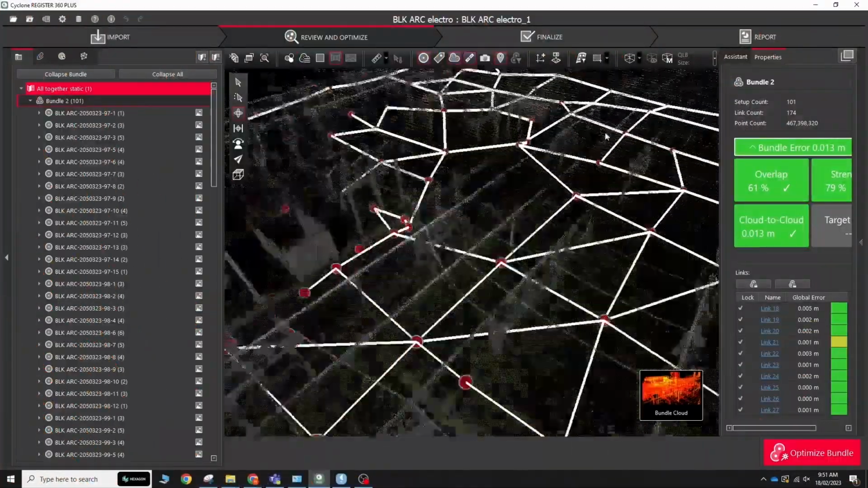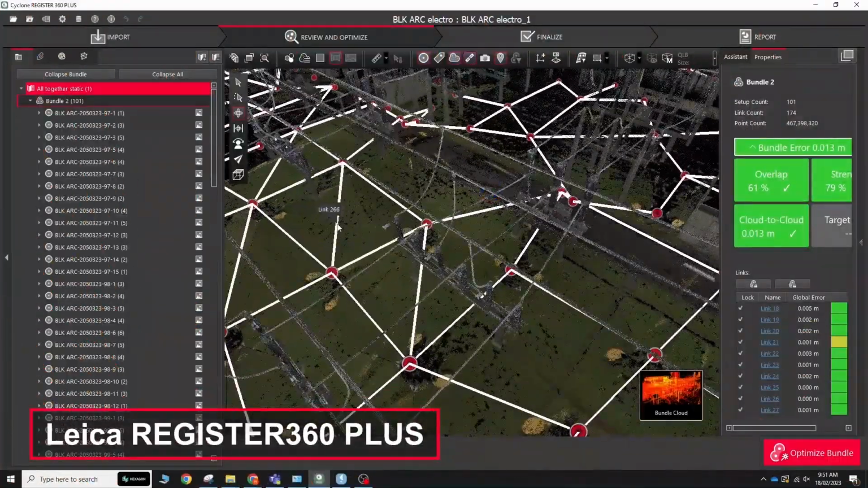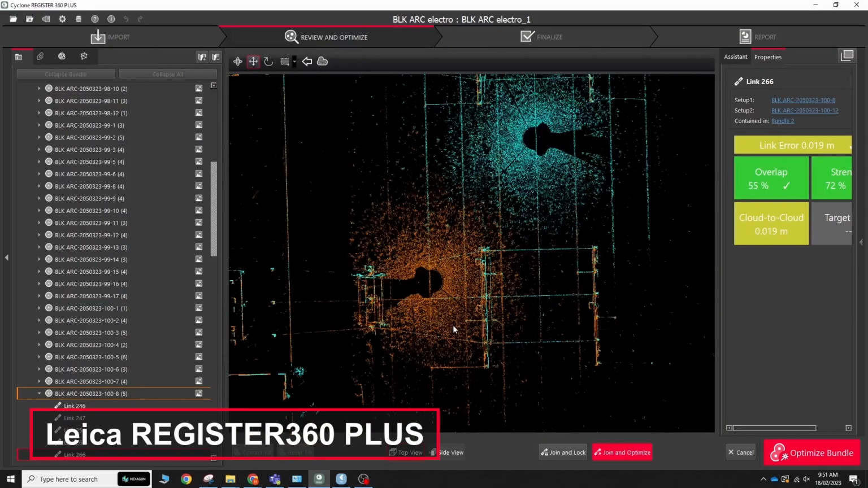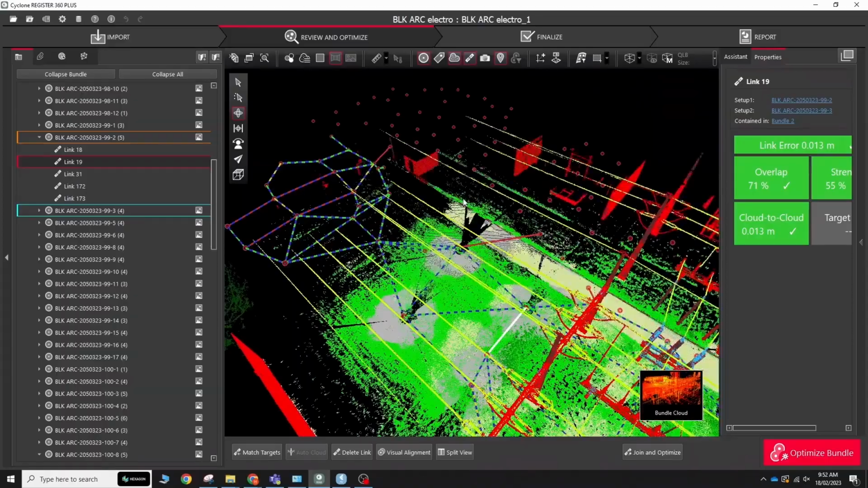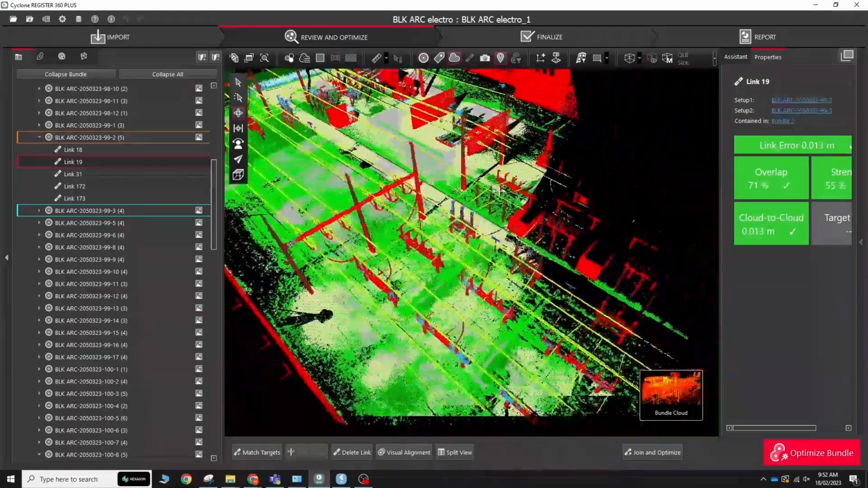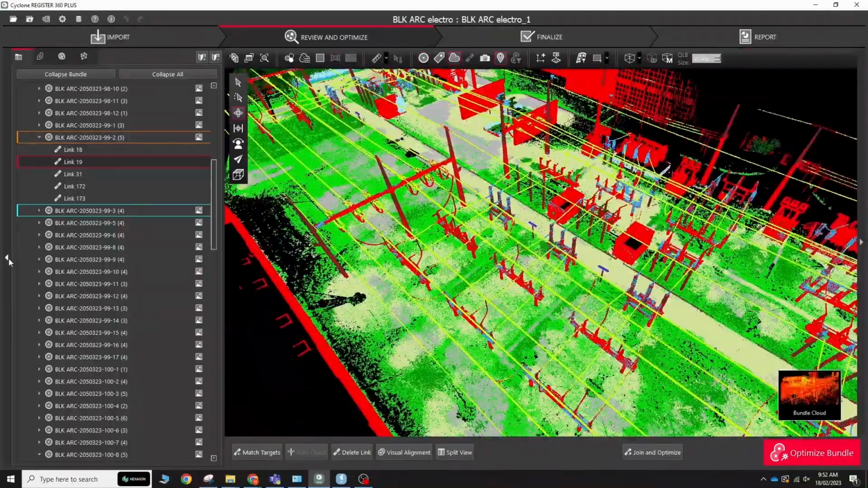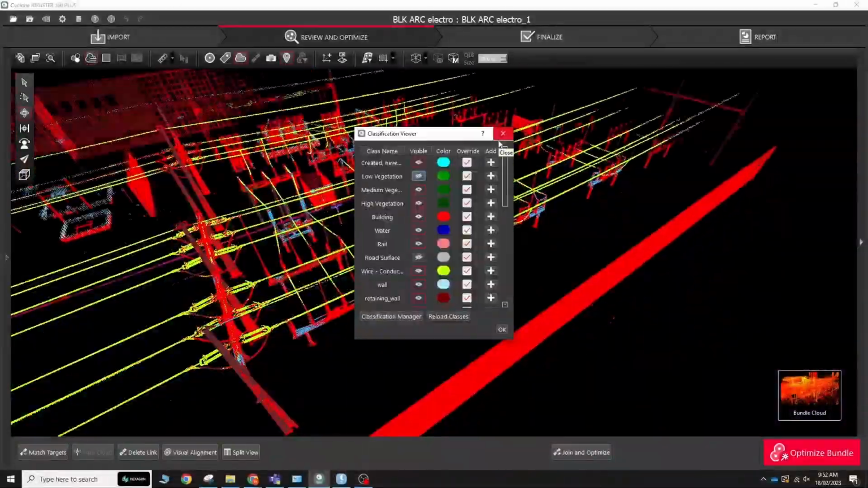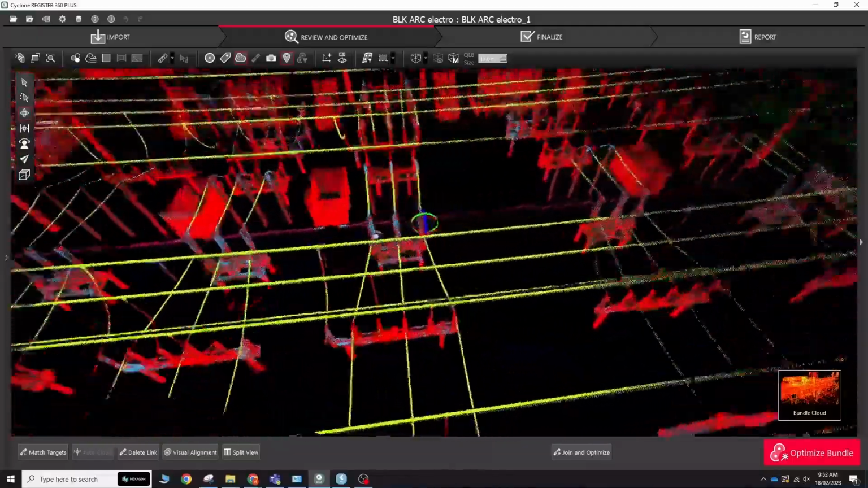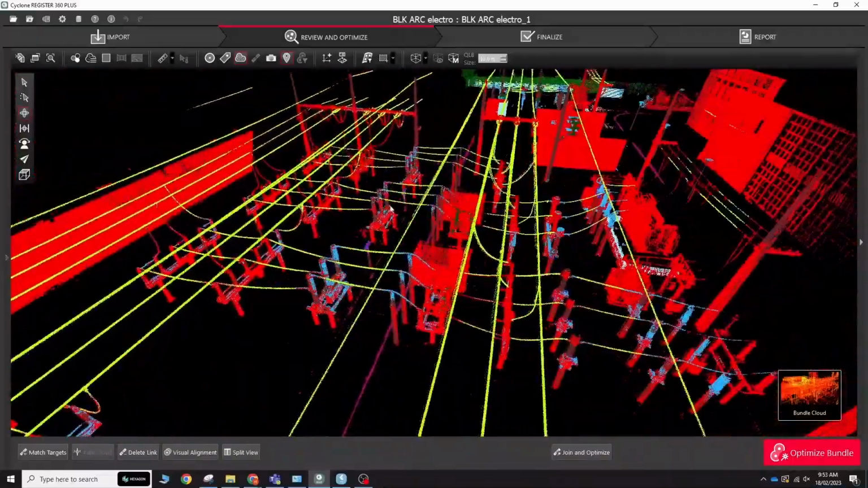So today I have a combination of mobile and static data which I registered all together in Leica Register 360 Plus and exported to LGS format. That software is able to combine point clouds from a variety of different sensors, clean noisy points, classify them and georeference your data according to the relevant coordinate system. Usually we call it the preparation step. The next step is creating deliverables.